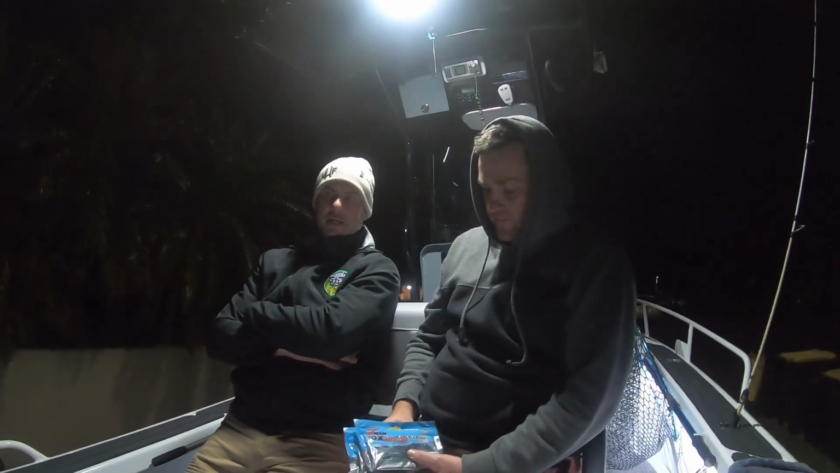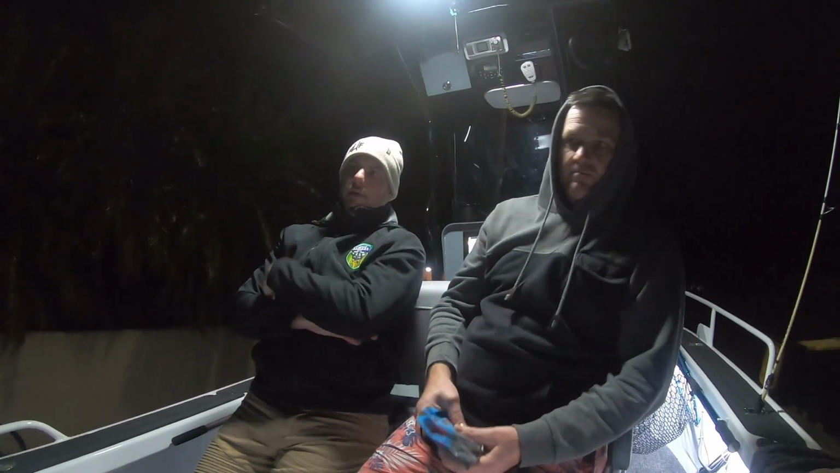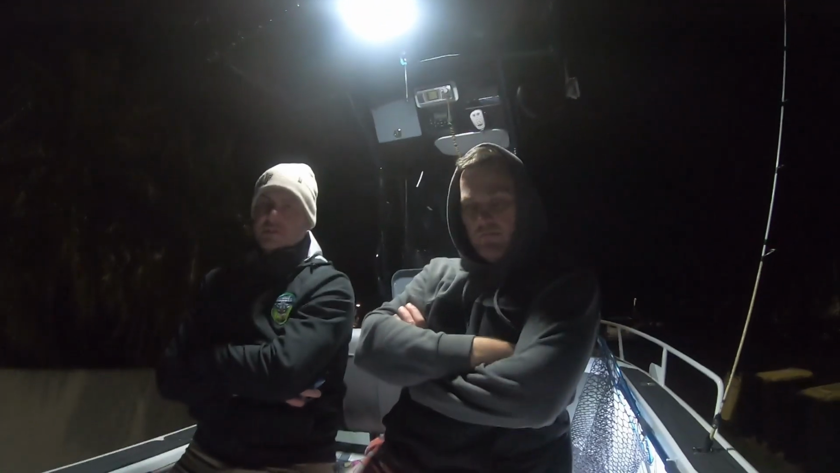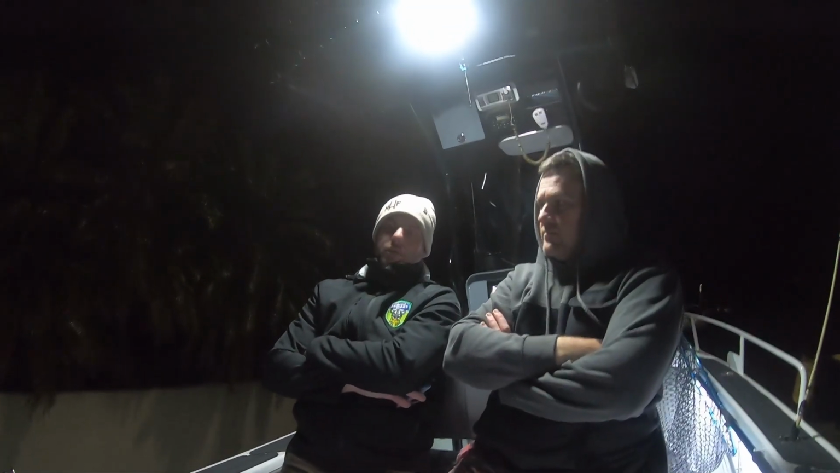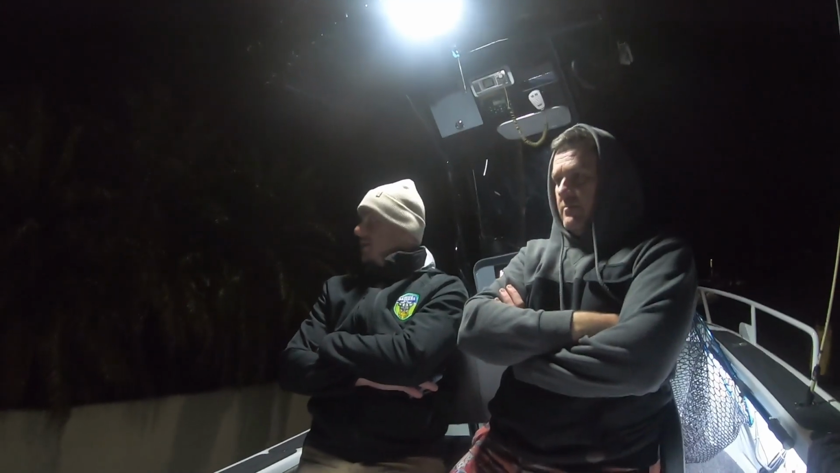Absolutely. And just touched on there, like you said, with that whole slow sinking thing. We find that, especially with the snapper, the majority of bites will come on that initial drop. Probably 70 to 80% of my fish will come on that initial drop. After that initial drop, you can pop it back to the boat, but you pick up less fish that way.